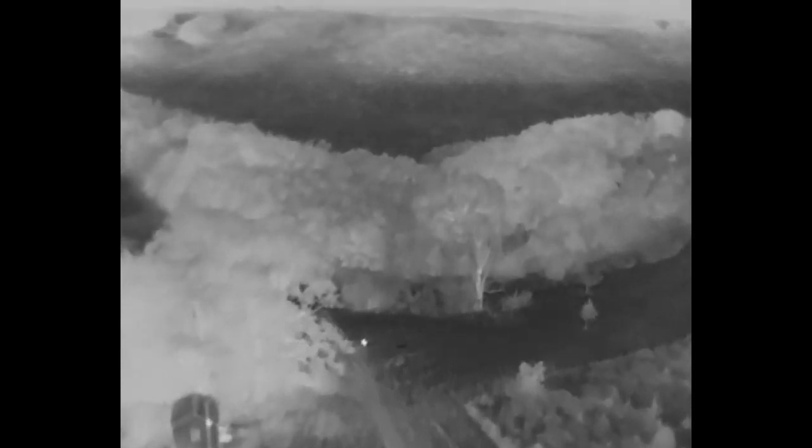Now this is coming back towards me. I'm sitting in the chair. See that heat signature? That heat signature right there in the center is me sitting in the chair. So that's me. And the field where the figure that we're going to look at is, back in there, where all the scrub trees are.